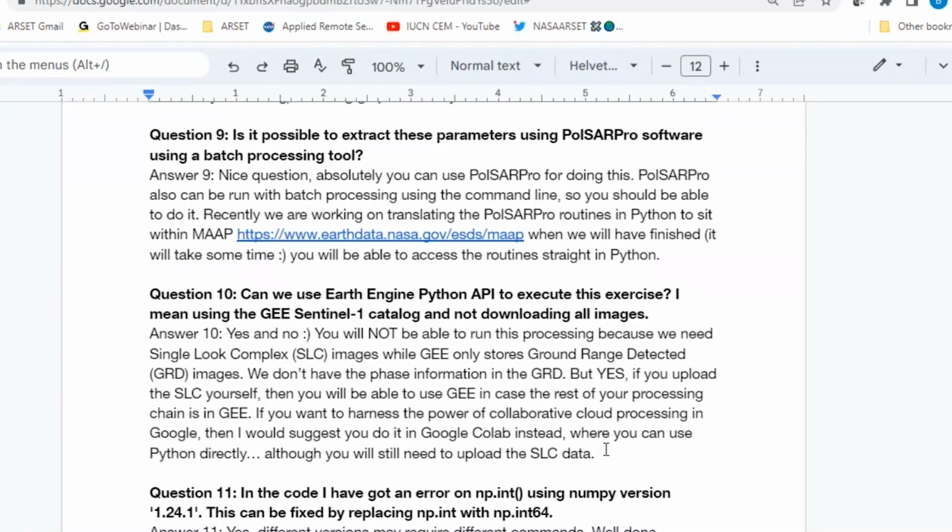For this specific exercise, the answer is no, because on Google Earth Engine you only find the GRD, ground range detected images. These are the intensity images without the phase. To do what we are doing today, you need SLC, single look complex, which also has the phase, so you can do the correlation between the two polarization channels.